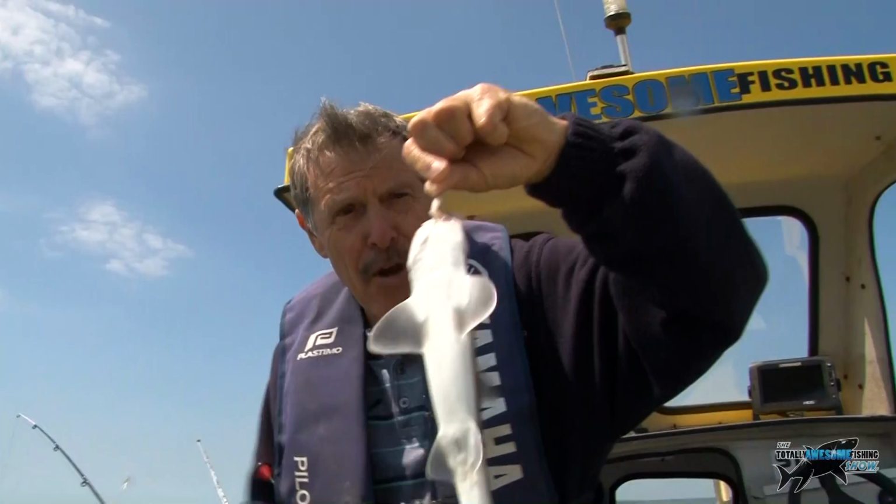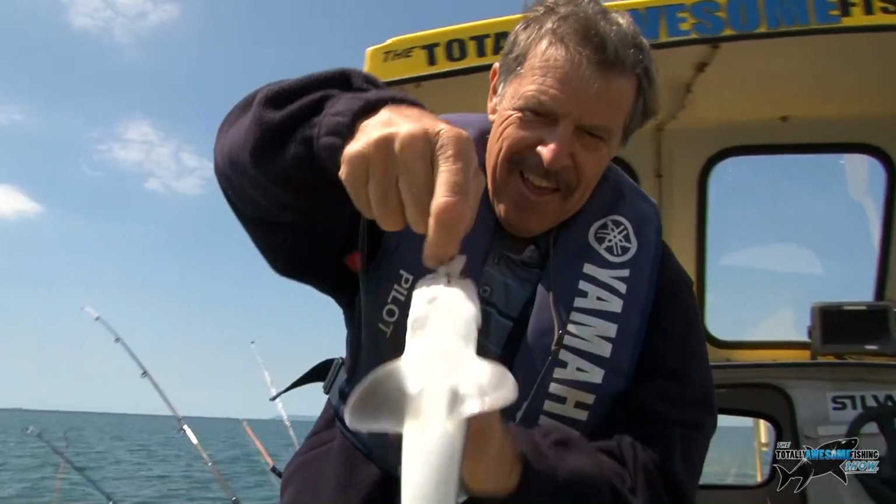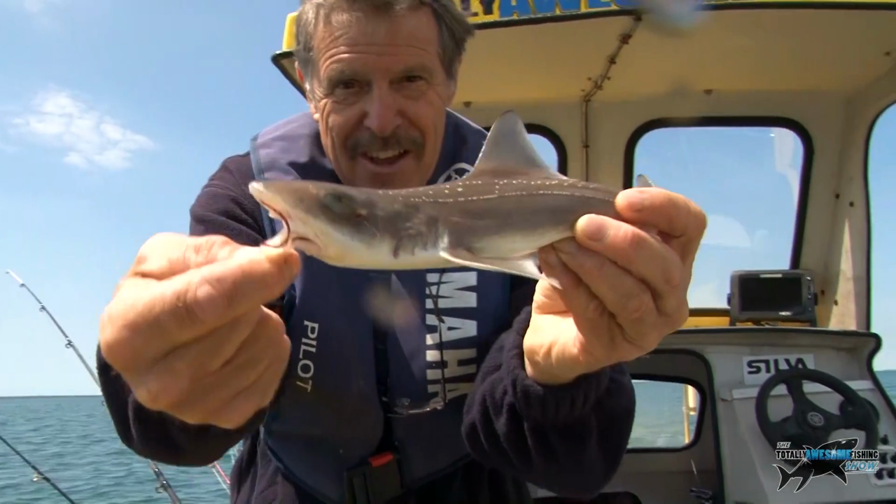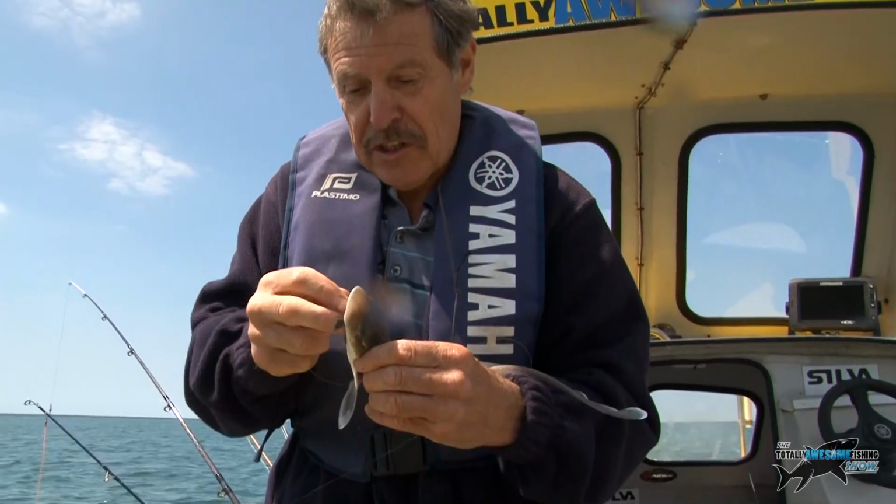Don't laugh, it's a smooth hound. Come on. Right species, wrong size. But a neat little one. I wonder actually, is that this year's fish or last year's fish, when it was born? Sort of makes you wonder when it actually was born, a fish this size. Maybe it's 2 or 3 years old, I don't know.